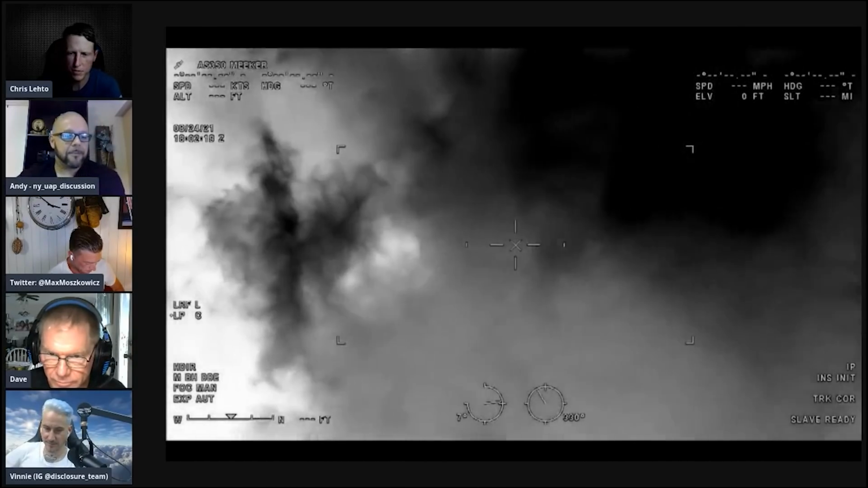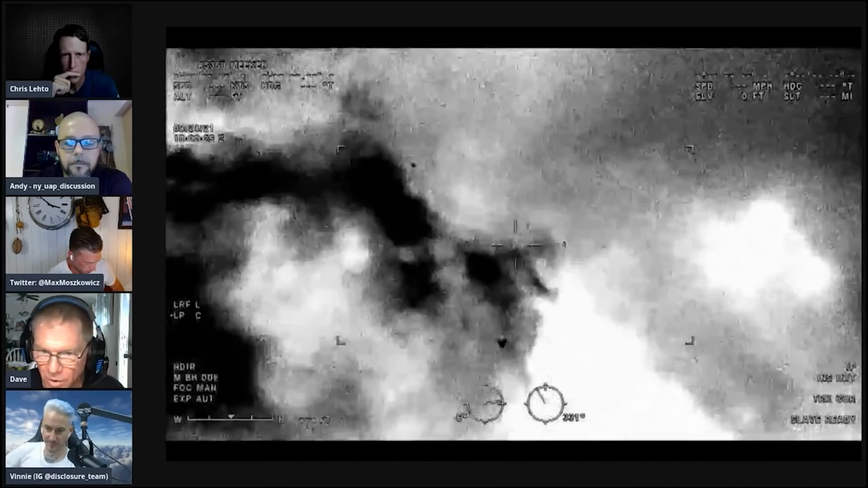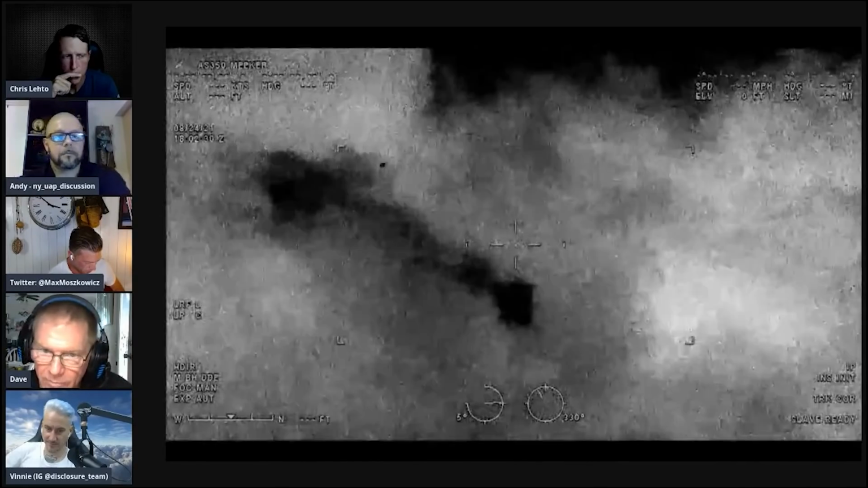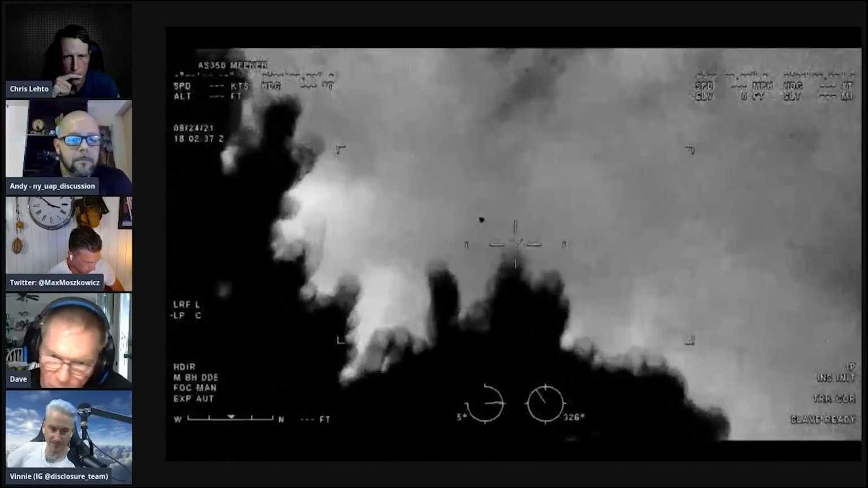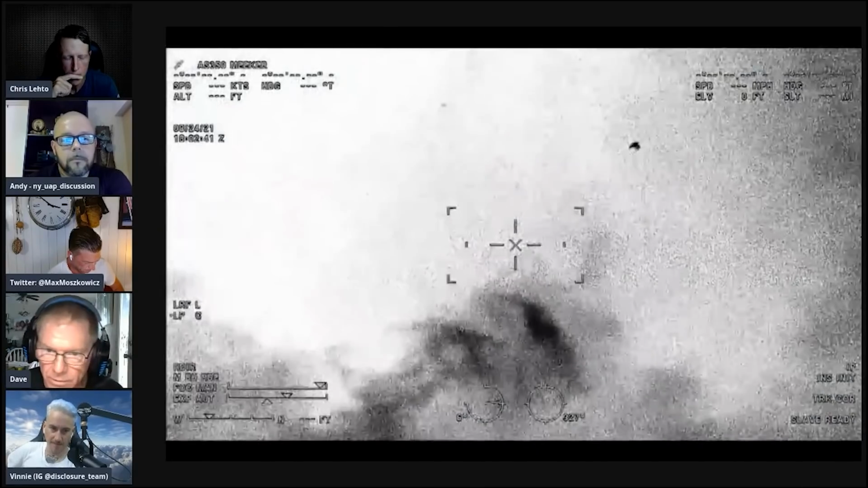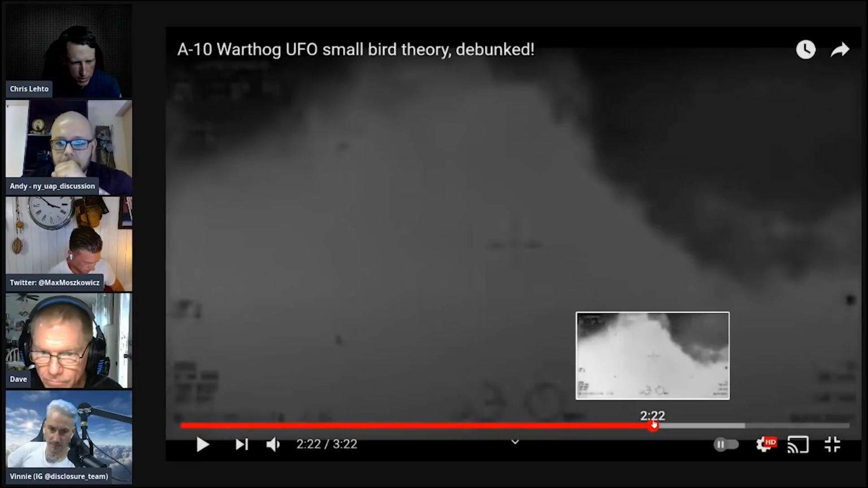But is this the same video? Is this the same system too, Dave? Like the same FLIR? Yes, same system. There might be small differences, but that's the same infrared camera. Does the focus change? No, because you can manually focus. It's not an autofocus in the infrared. And in the same video you have the A10s as well, right? I think so. I can go back to it.